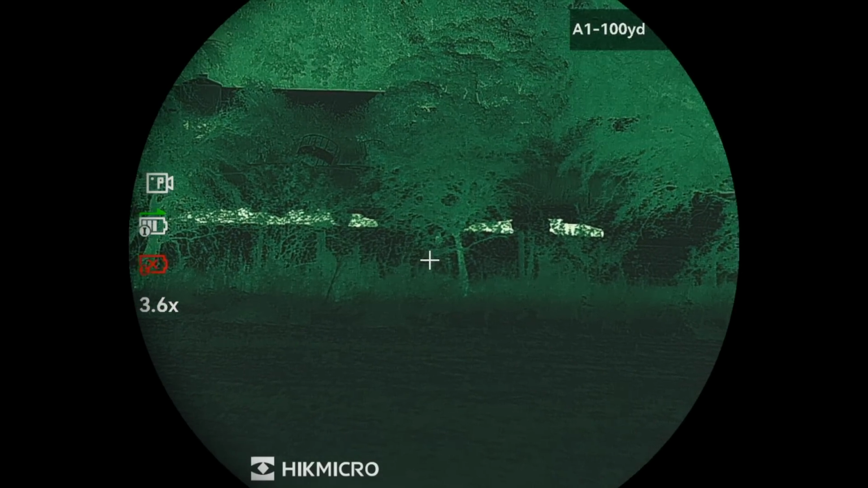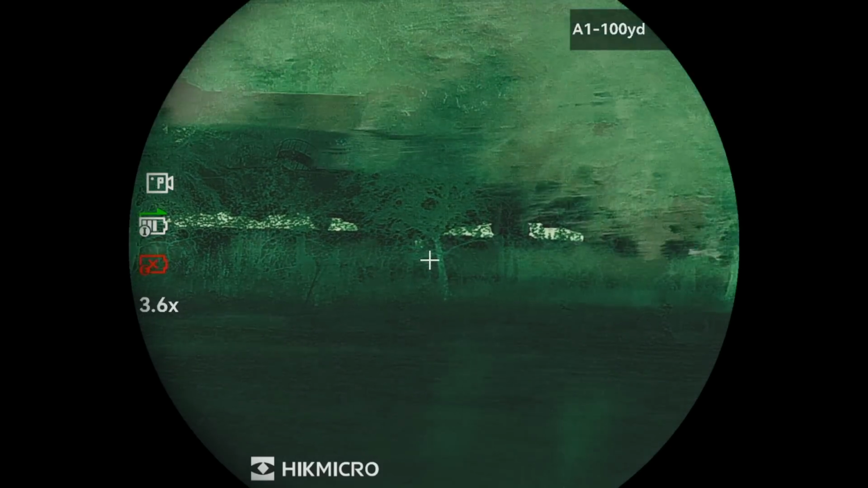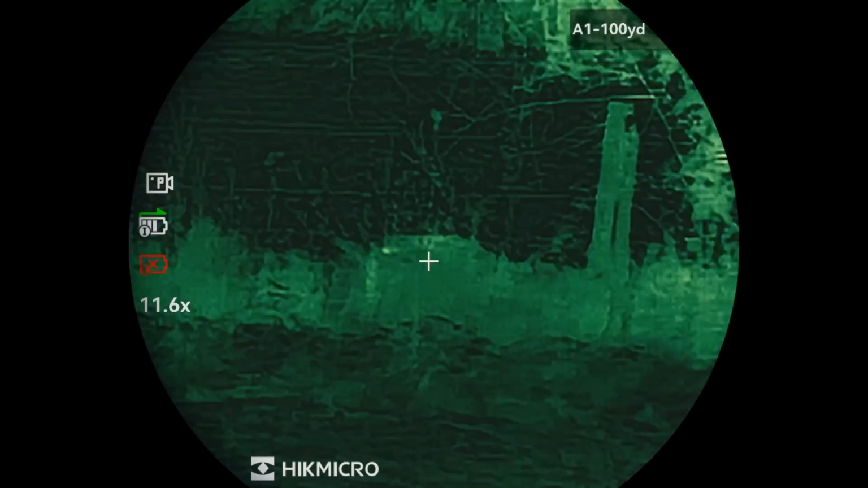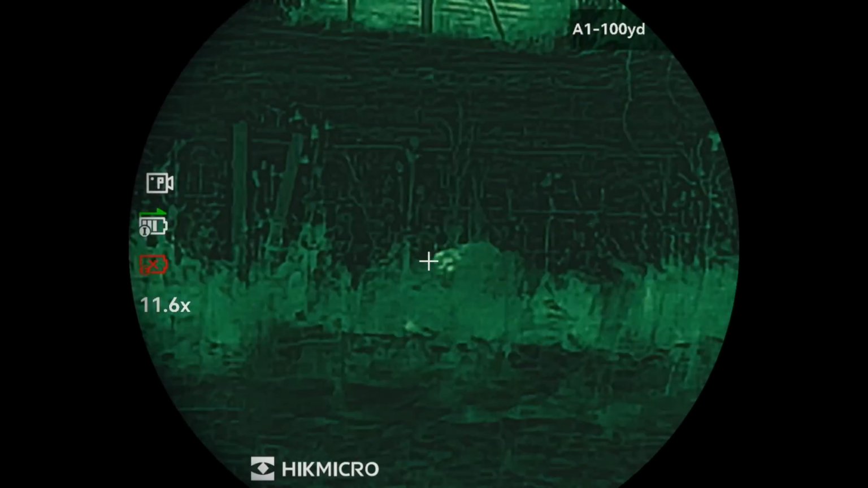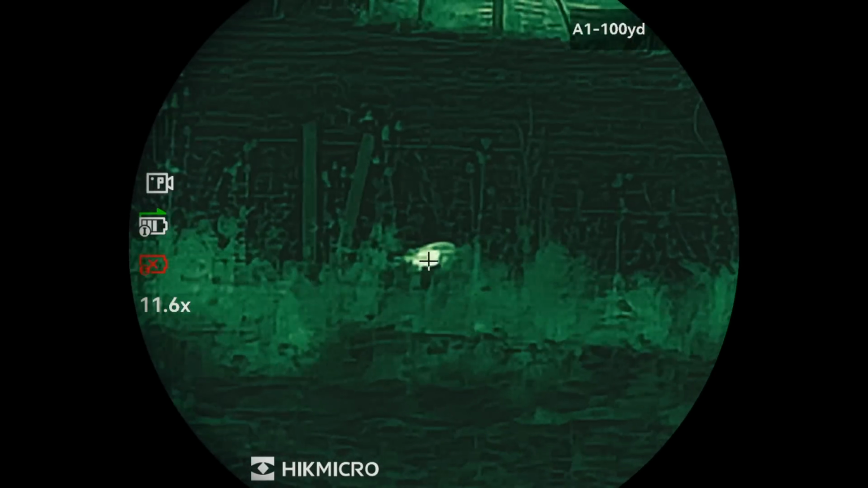Andy's just whispered to me that there is now another fox in the same field, just a bit further back. I glimpsed the second fox with the thermal, get ready to take this one as it's now moved away from the cows, and quickly reload for the second one.